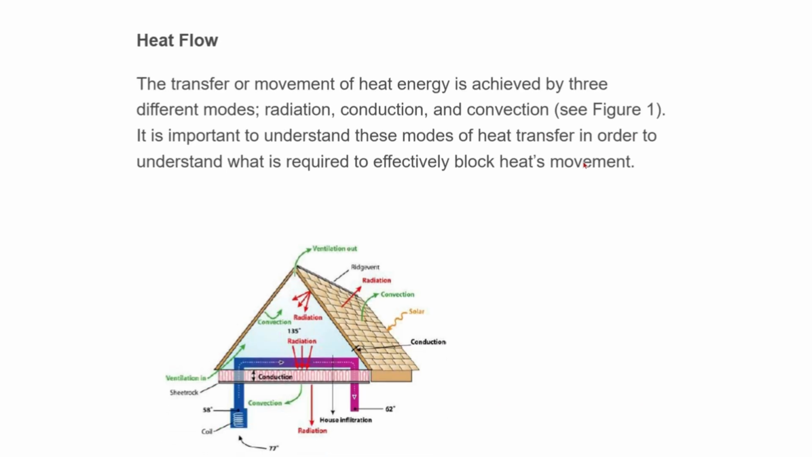You have convection, which is the heat from the inside being able to transfer out and get to the outside of your exterior of the building through the actual material. Radiation would be the same thing, but the actual materials getting hot and radiating heat out. And then you have your air ventilation as far as heat exchange.